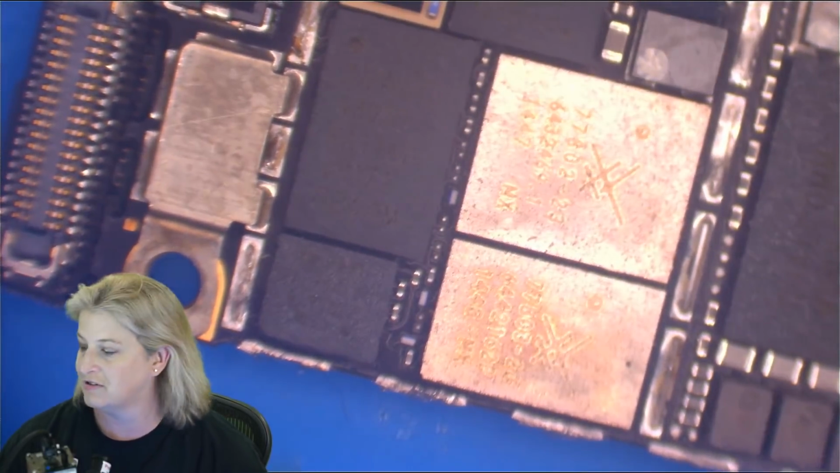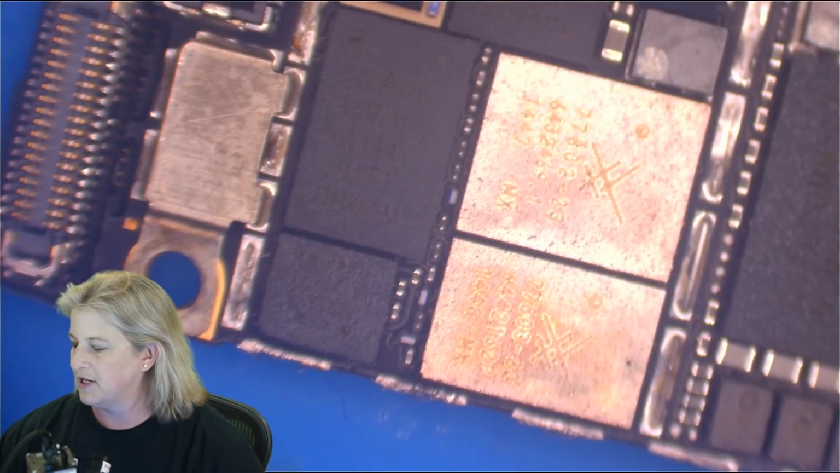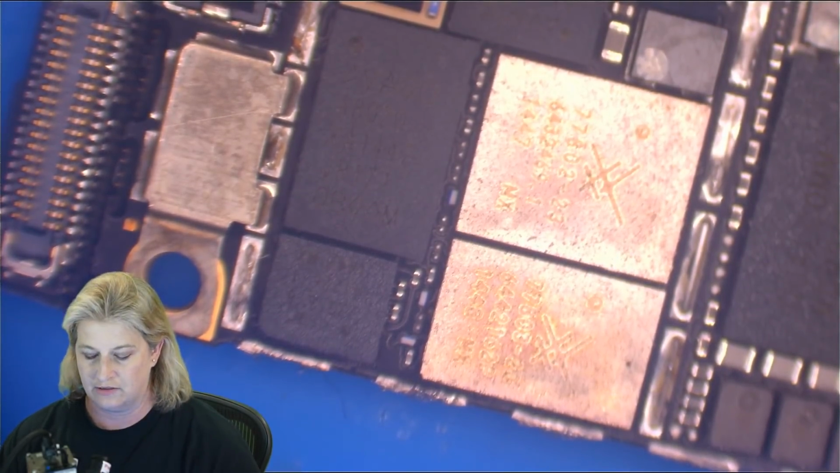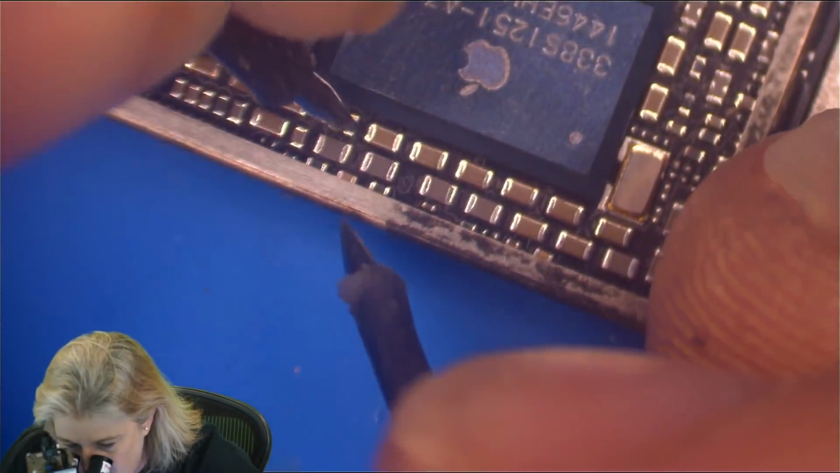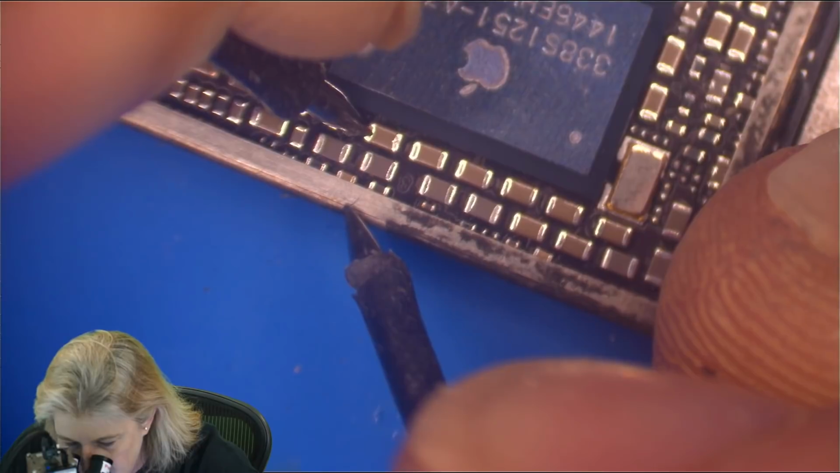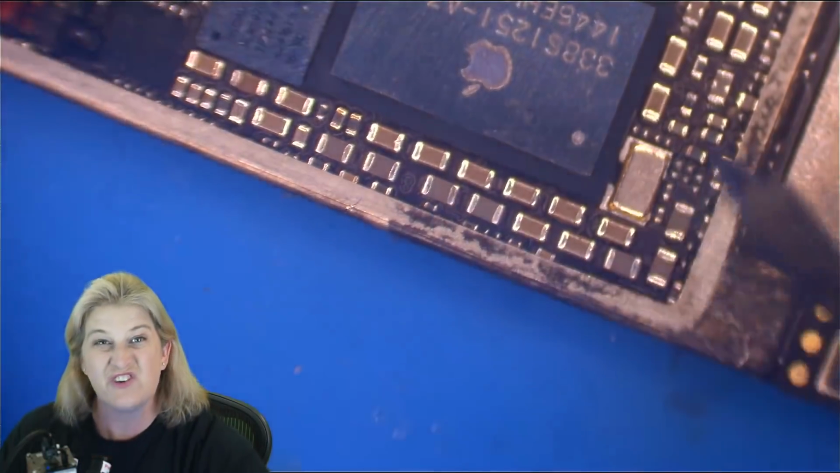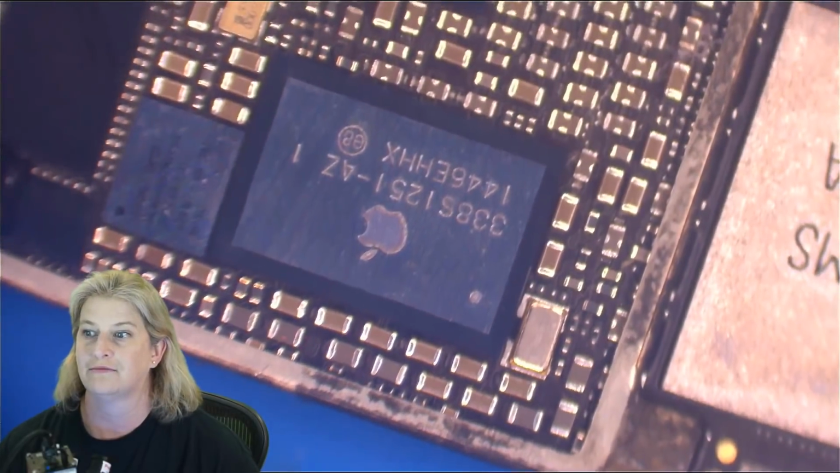All right, so there is going to likely be a battery or VCC main short. So let's find out which one it is. We're gonna find any spot on VCC main, like one of our favorites. Here's my favorite, C1217. He's my favorite VCC main cap in the iPhone 6. And he says the diode mode reading is 0.001. That means there is a short on VCC main.